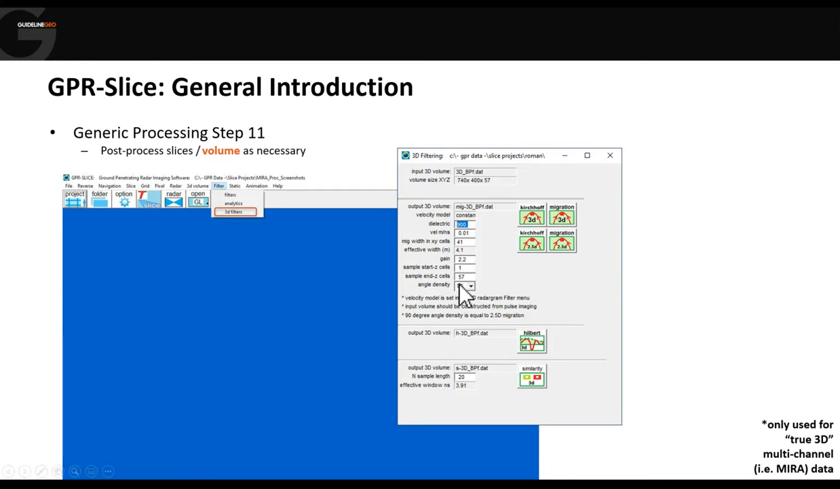And we do that with this angle density. At the moment it's set to 90 degrees, so that means it will do a migration every 90 degrees. That's effectively 2.5D. But we could do it at 5 degrees, 10 degrees, 30 degrees. The bigger this number, the quicker the processing, but the less comprehensive the migration effect will be.